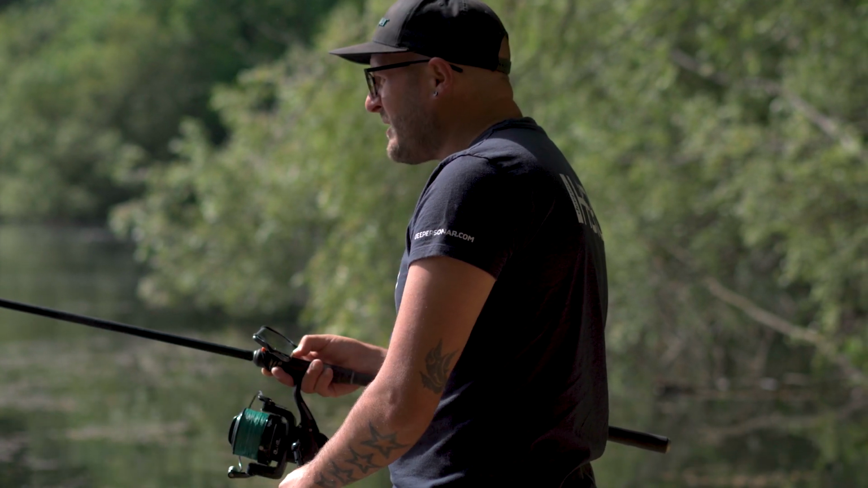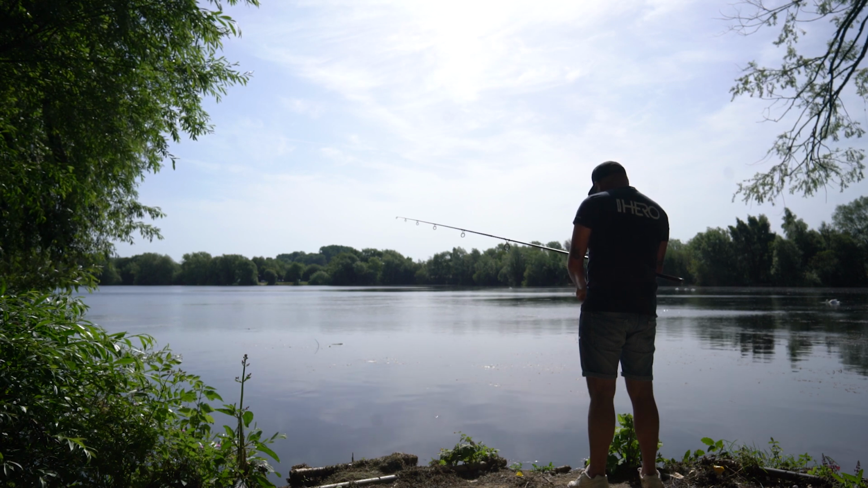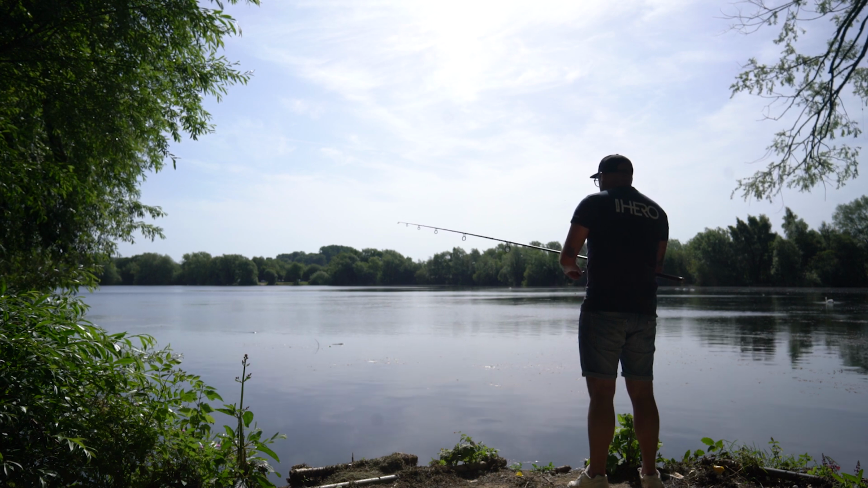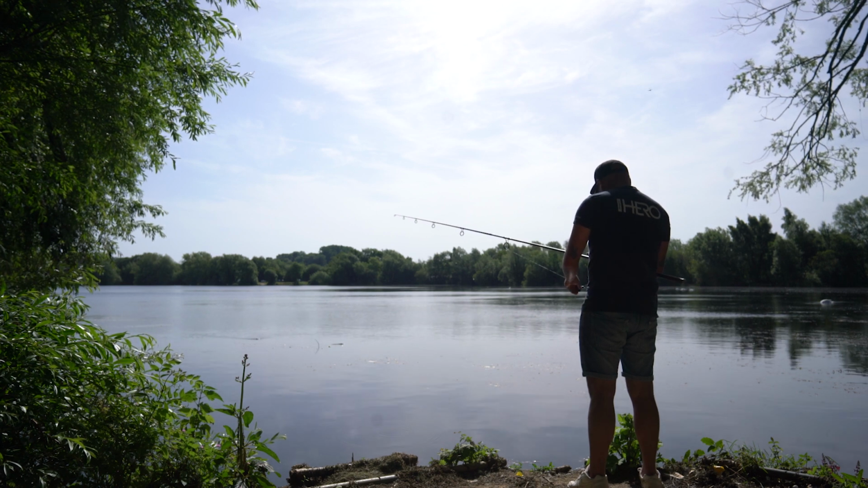So that spot there, just beyond where my Deeper was a moment ago, is the perfect interception point and the perfect position to drop a pop-up, a bottom bait, or even a solid bag. There was absolutely nothing on the lake bed that I'd be worrying about presenting any type of rig.